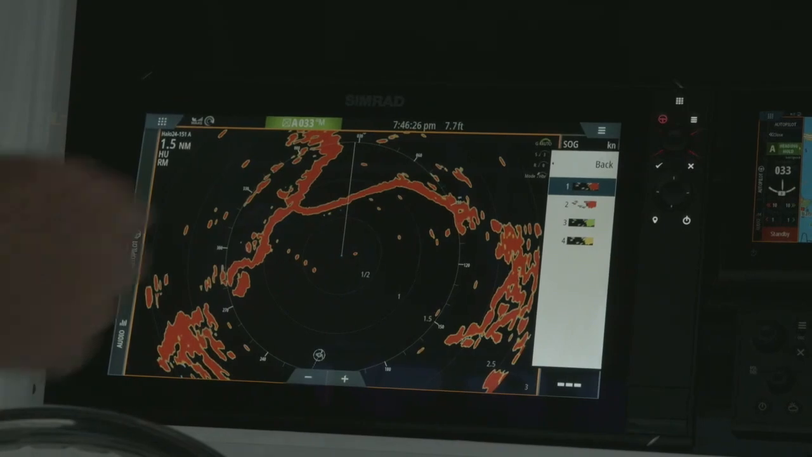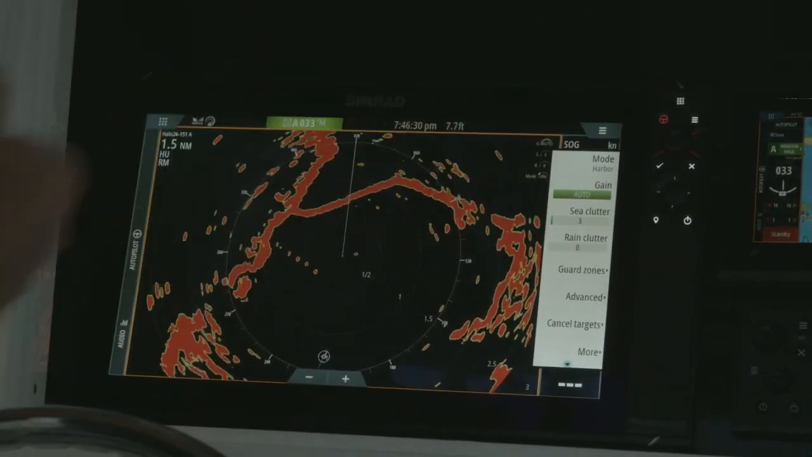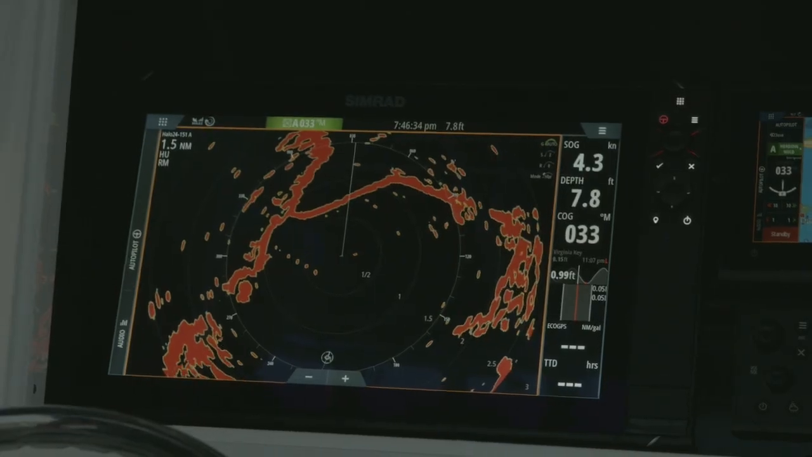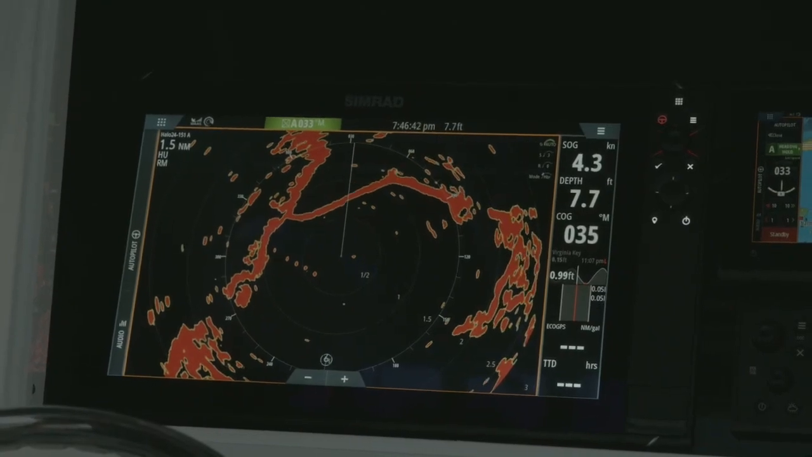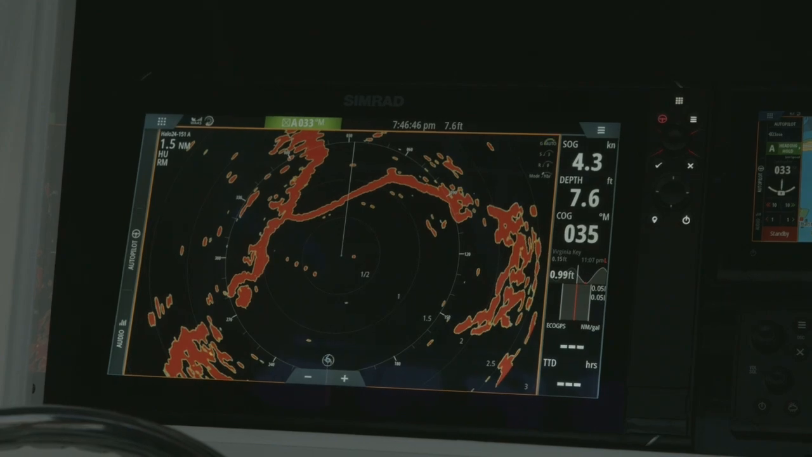That is that target trail. And I basically said I want it on for a minute, and it will continue to draw that behind that vessel. It is definitely slow moving. We're actually moving faster than that vessel. There's a slow sailboat behind us, but now we're tracking that target, and we're seeing its trails, its vector on which way it's moving.